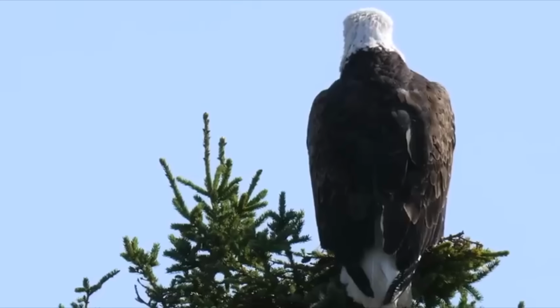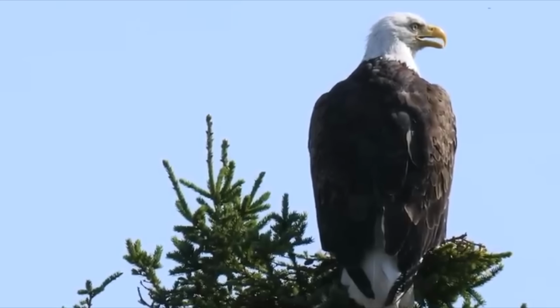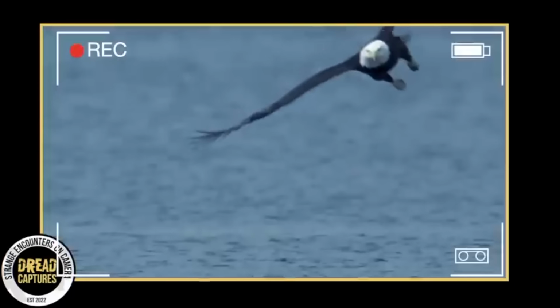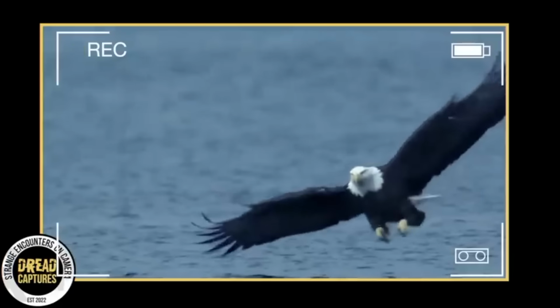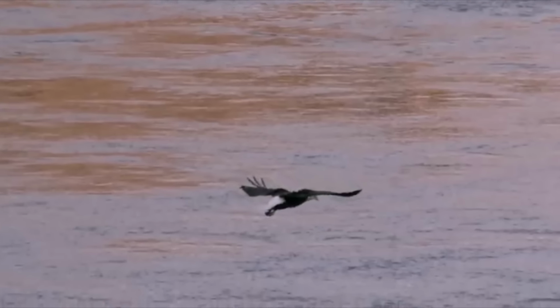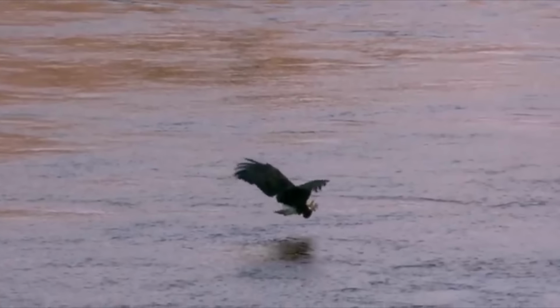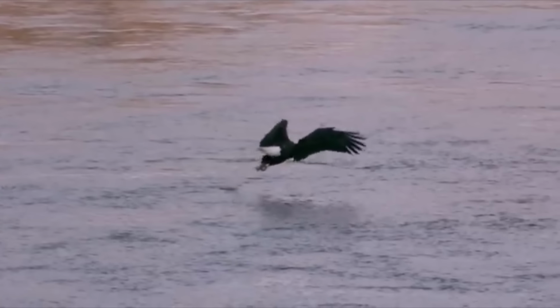Here we have a bald eagle perched on a tree branch overlooking a body of water. As it surveys the water below, searching for its next meal, suddenly it spreads its massive wings and gracefully glides downward towards the water's surface. As it approaches, it extends its talons and with lightning-fast precision snatches a fish from the water before soaring back up into the sky.